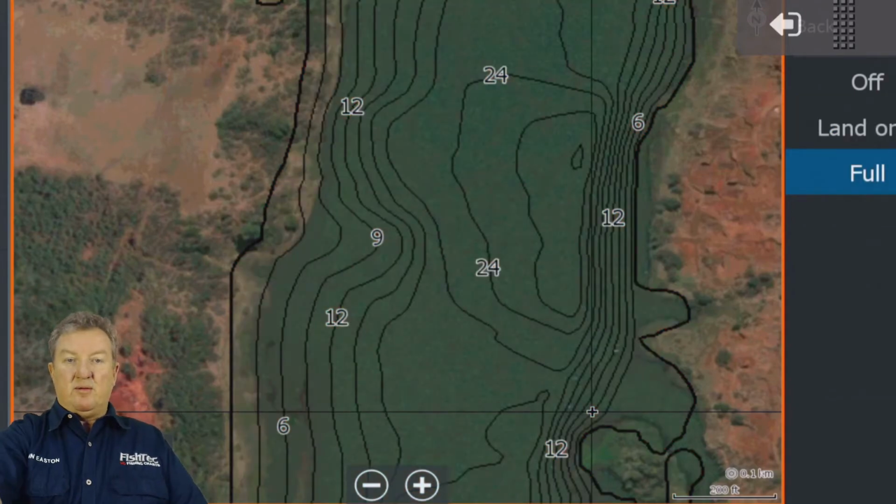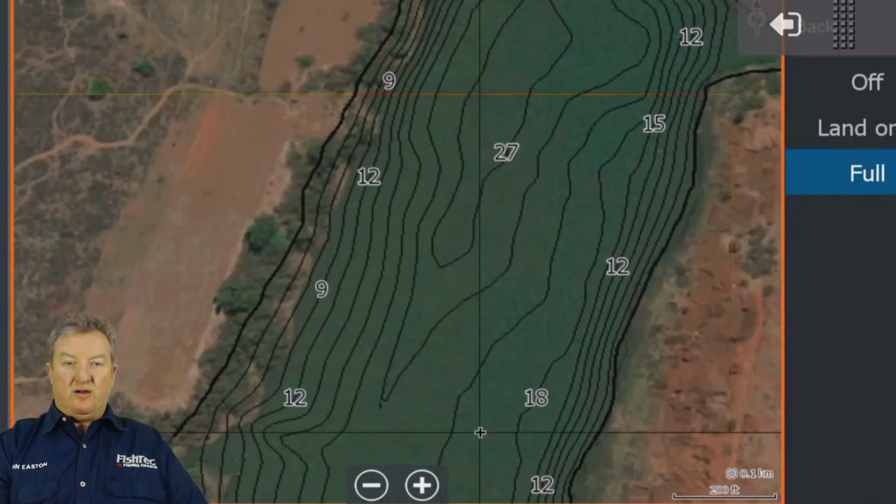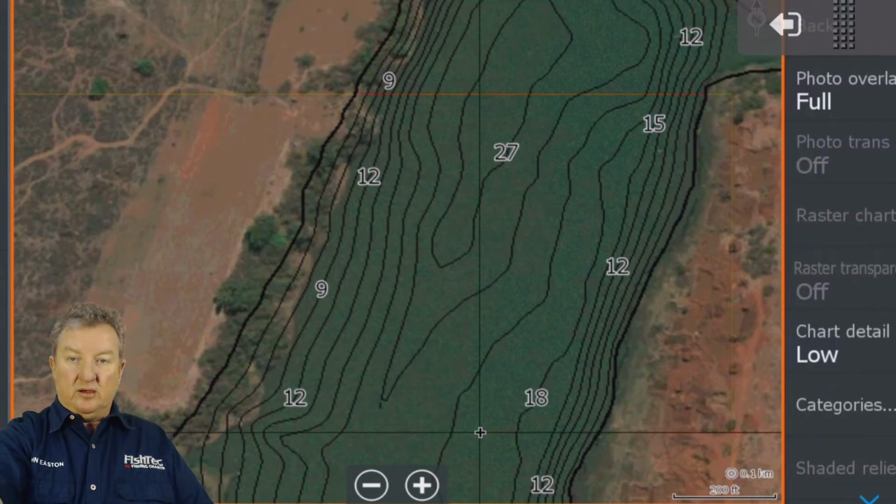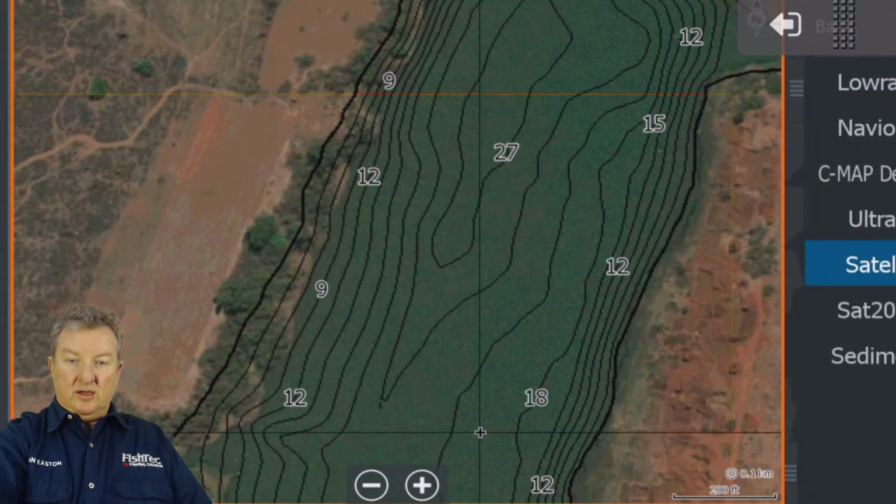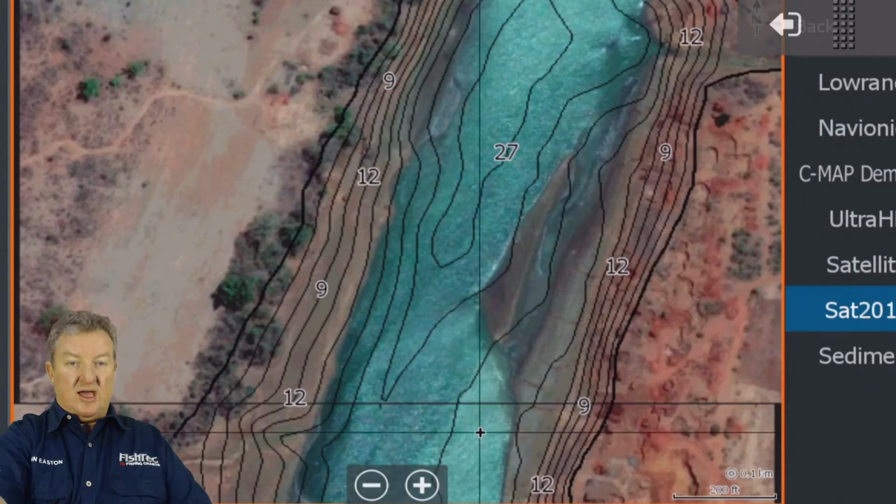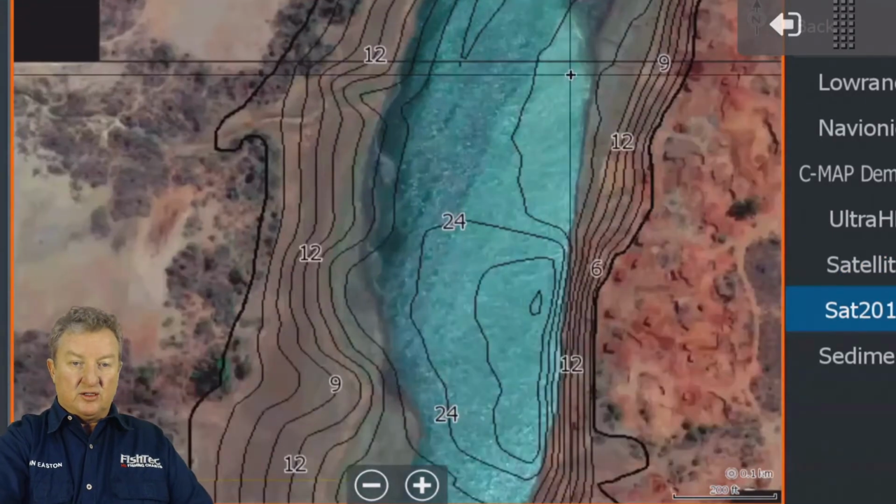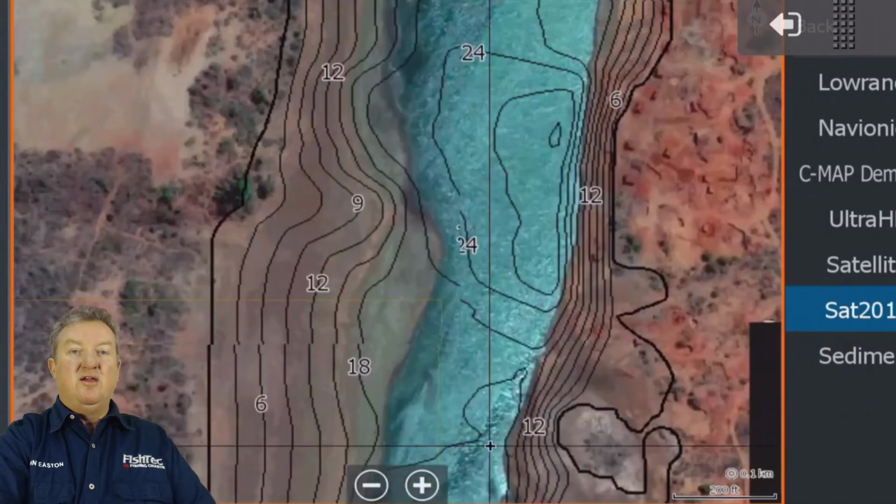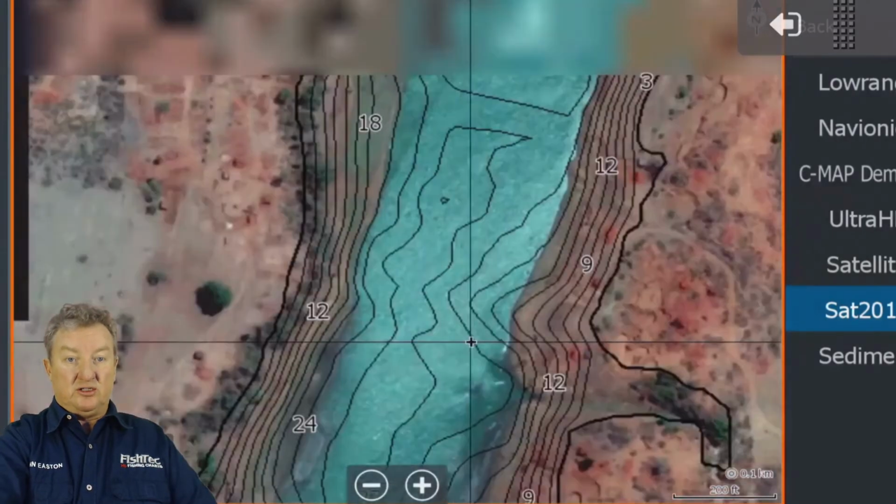Okay, so if you're coming through this area, this river area, I don't recommend you use the satellite view. I strongly recommend you use the satellite 2016, so you can see exactly where these sandbars are and what have you. There's not too much rock in this river area, but where there is rock, there's some nasty rock.